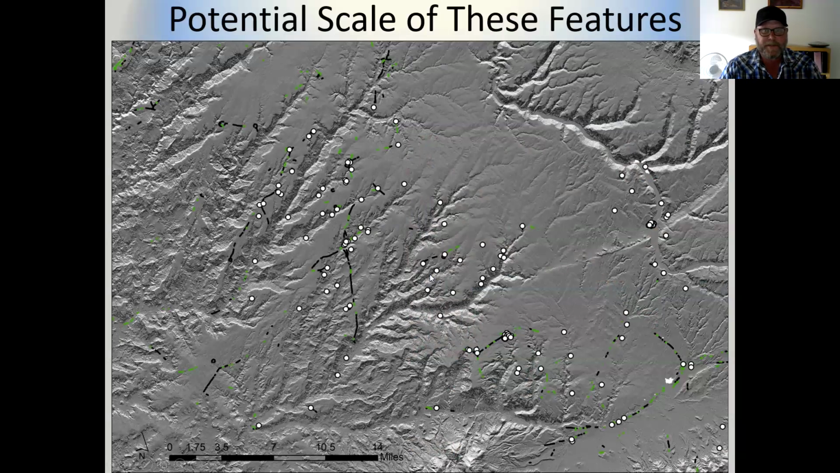So just to give you some potential scale of these features. This is the community centers, again, a portion of them on the McElmo Dome north and west of Cortez, Colorado, all of the white dots, but all of the black and green lines are actual road segments that have been identified or suggested by Daniel Hampton, who has been kind enough to share this data in our planning phase for what we want to do in terms of collecting data for these community centers.